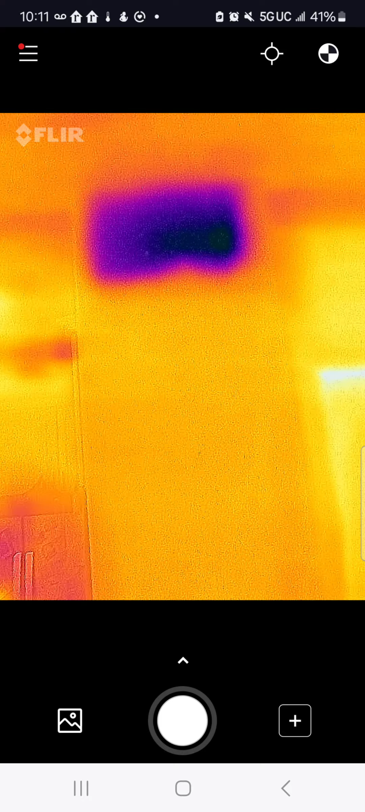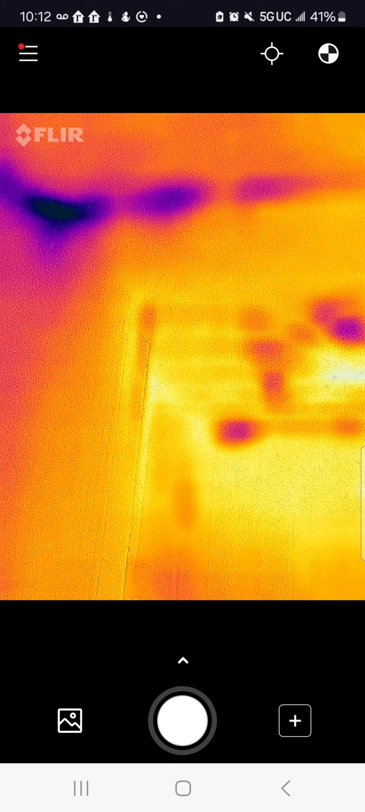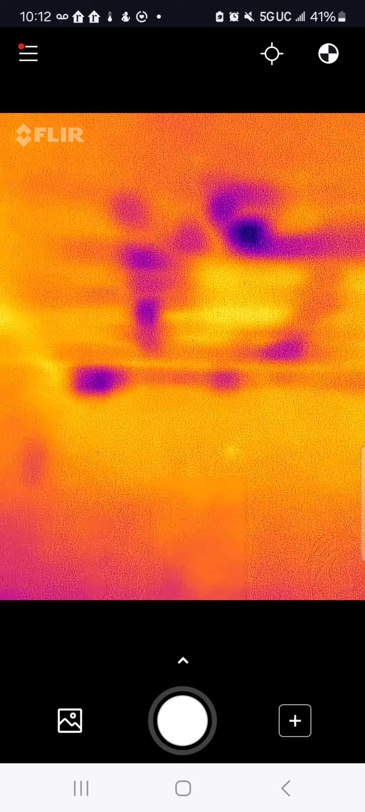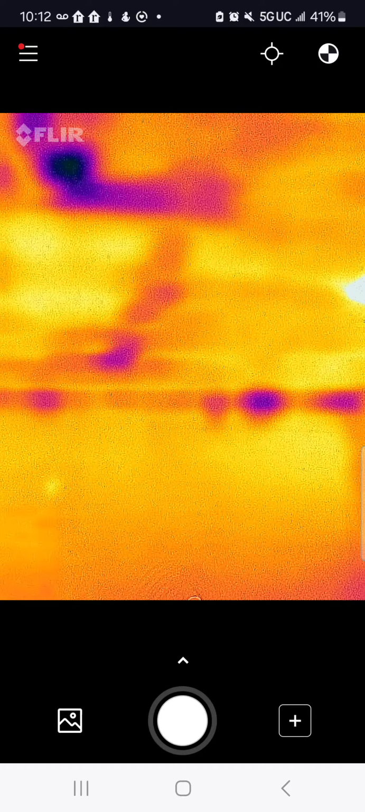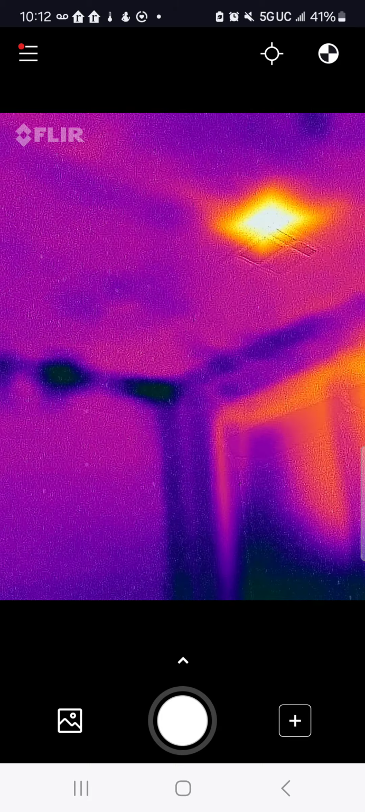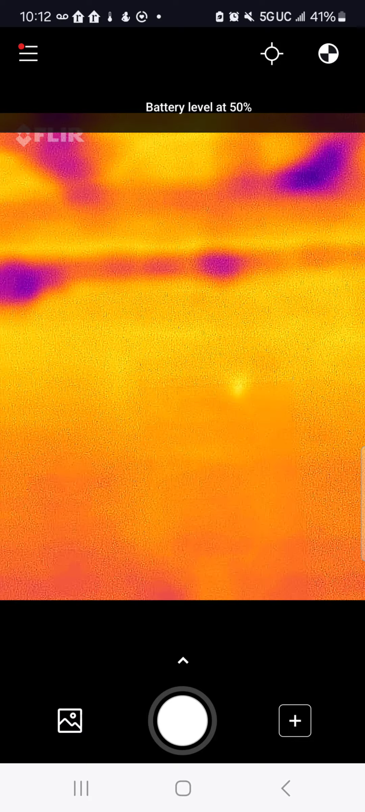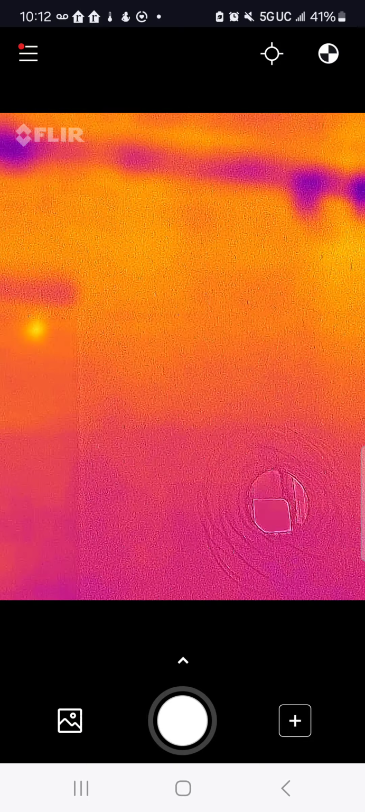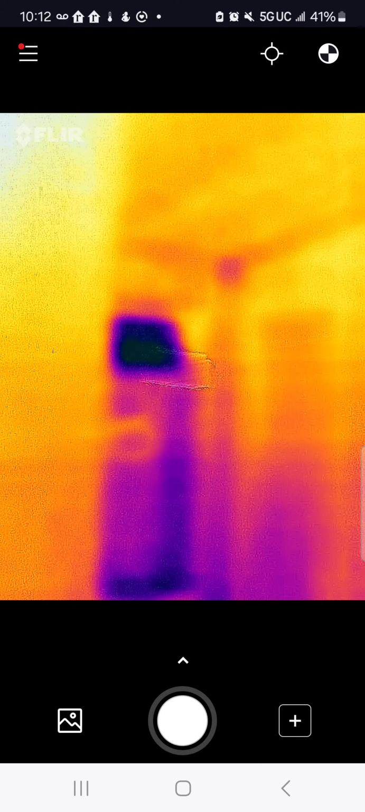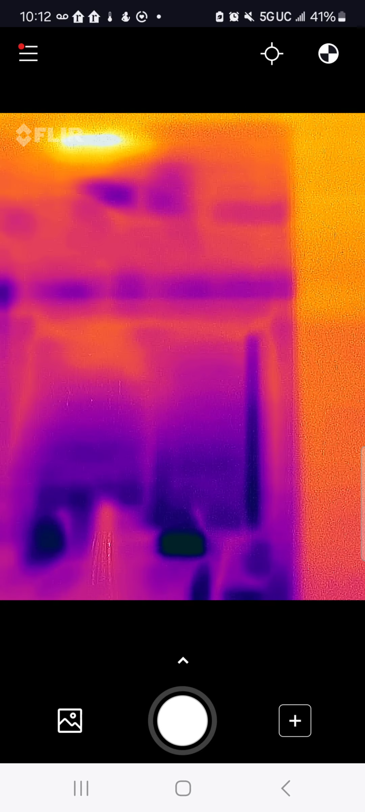But yeah, this is what the thermal camera helped me to do. I would go ahead and do the same with my rental properties when time allows, and when I get with the tenants. But I'll start there, and this is what I wanted to show you guys. Sorry you cannot see me. Probably my face will look like just a round ball at this time with this thermal camera, but that's what it is.